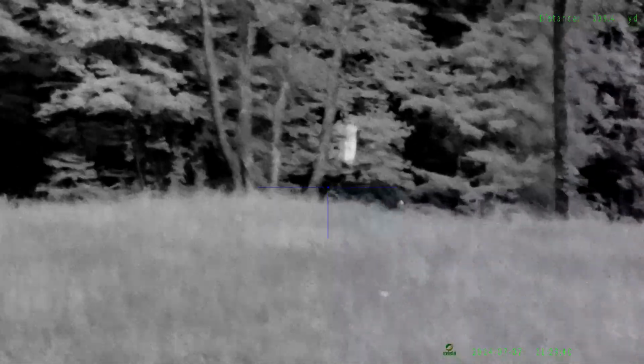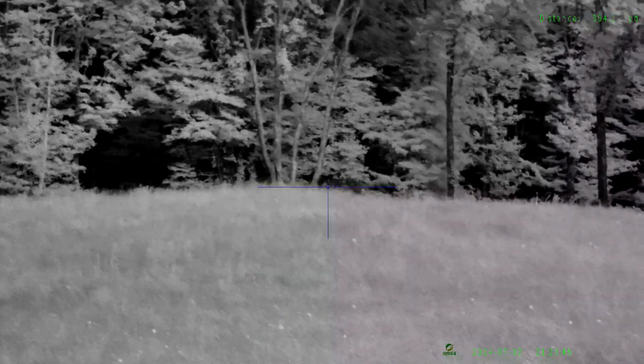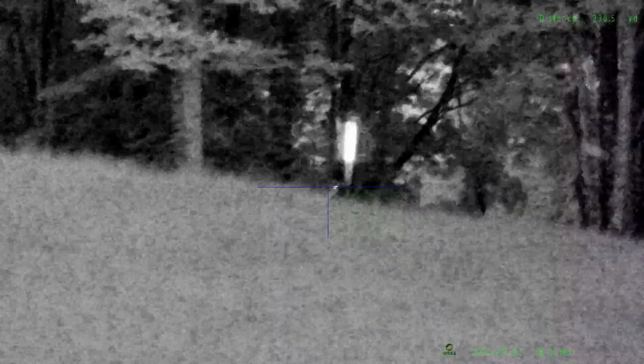Yep, very nice. Picture in picture's working well. Oh, it's licking itself. That's the same deer. Obviously a deer, 230 yards.